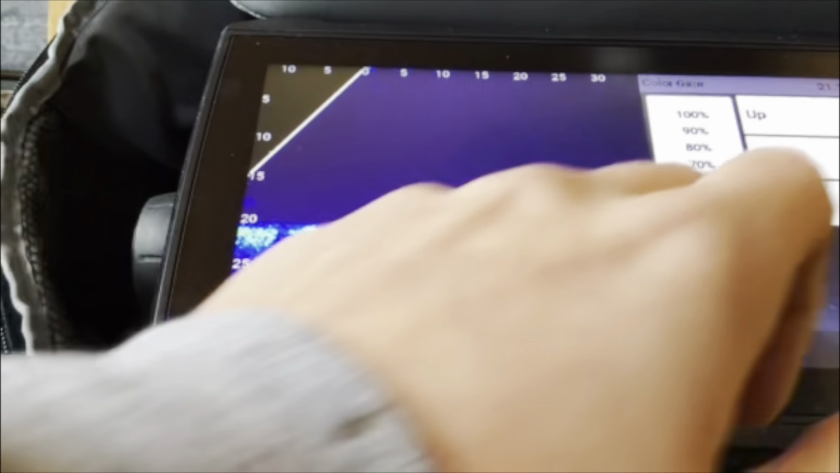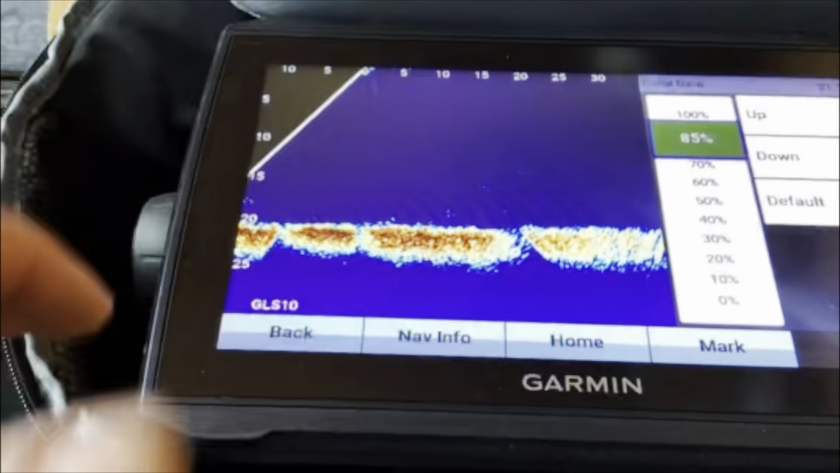Then I find the biggest make or break setting is your color gain. If I have my color gain at 0, or at 60, it's still not very good. 85 gets a little better. I have mine pretty well on 100, like 98, I think, 95, 96 I run it on.